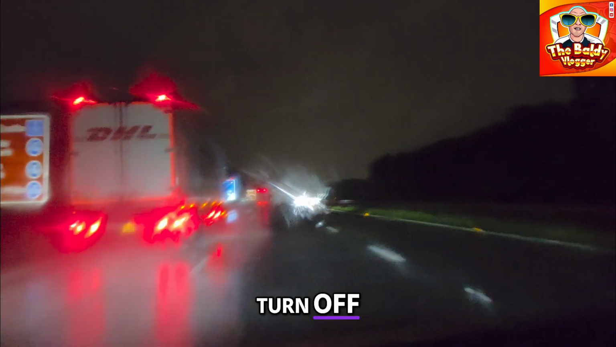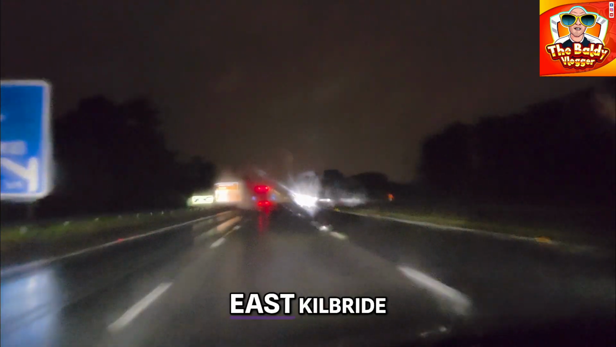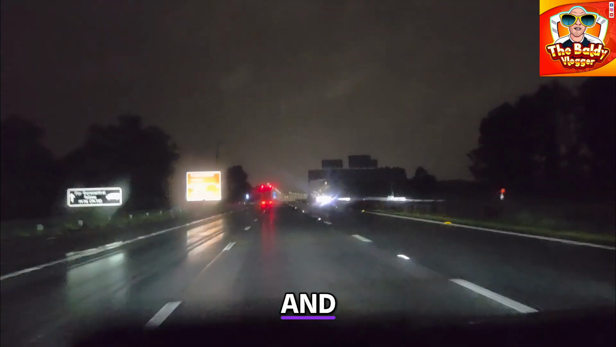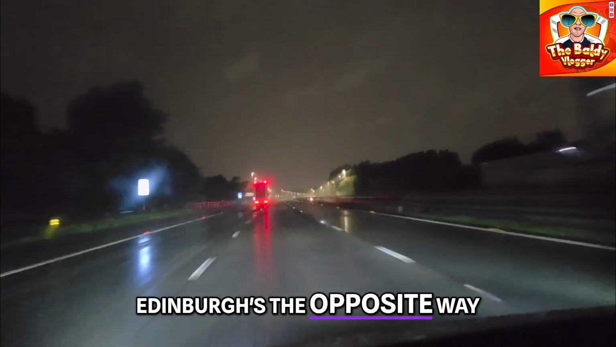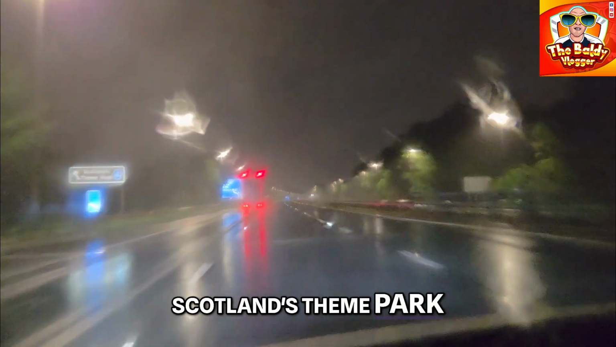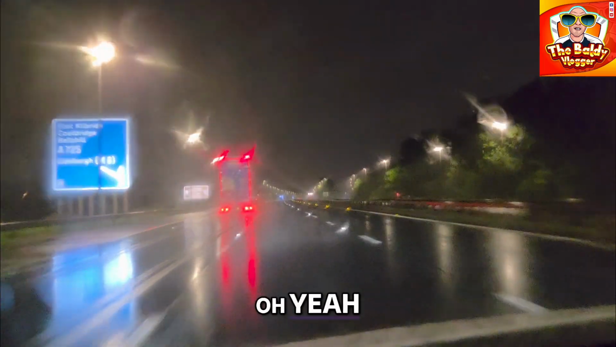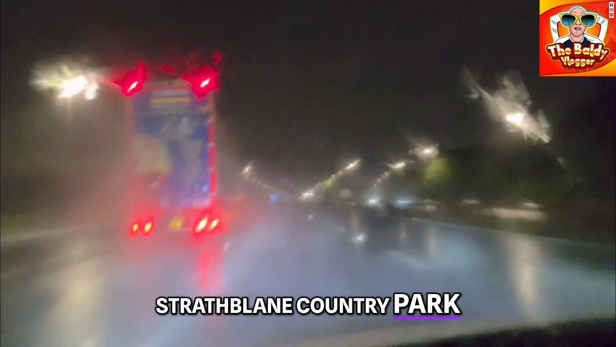Right, so this turn off at Junction 5 takes you to Coe Bridge, Bellshill, East Kilbride and Edinburgh. Edinburgh's the opposite way, but I suppose it will get there somehow. And Scotland's theme park, that's M&D's. We'll go past M&D's. Oh yeah, Edinburgh's M8 that way. So we'll go past M&D's, Strathclyde Country Park.